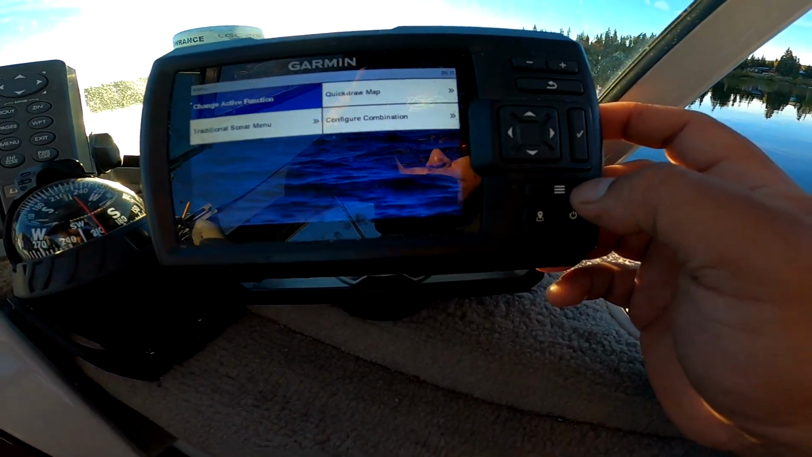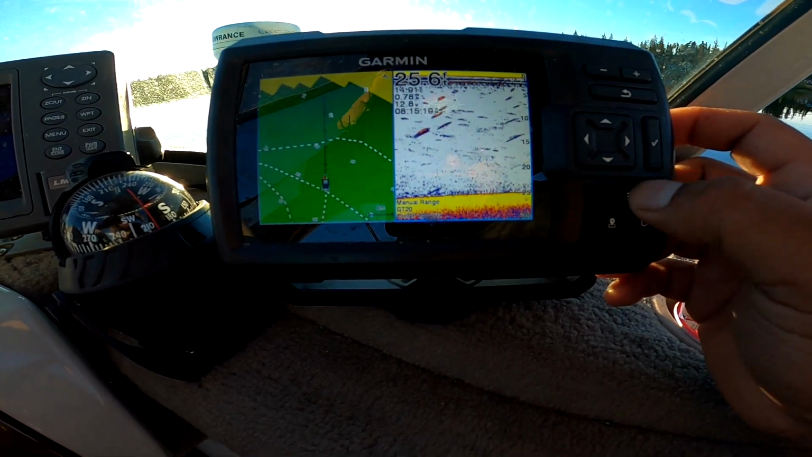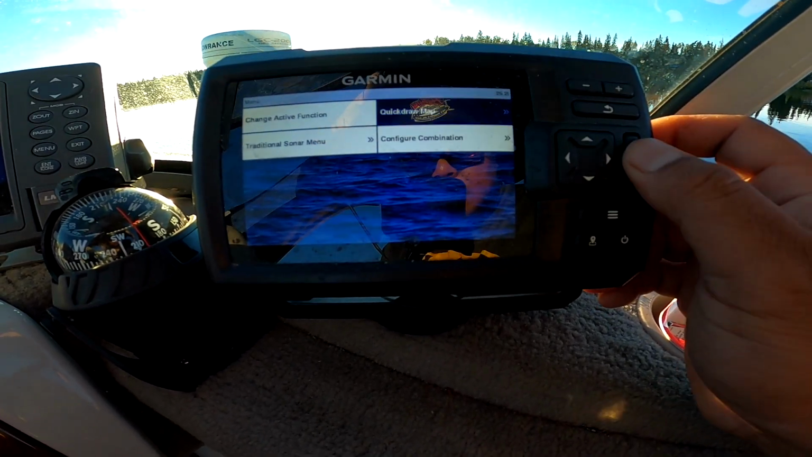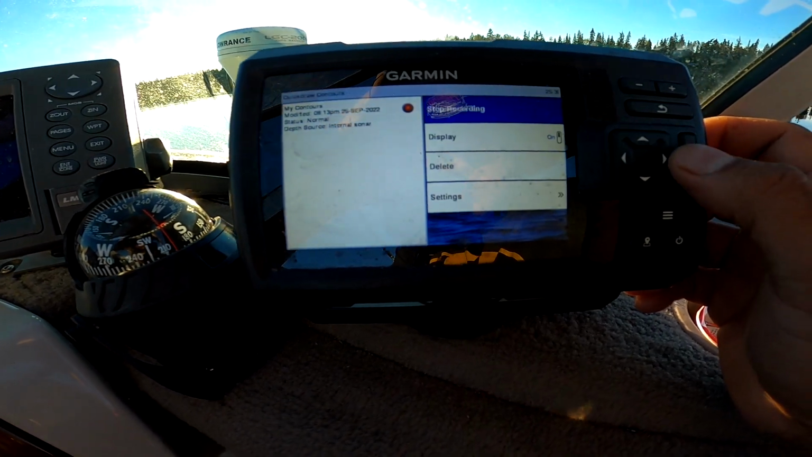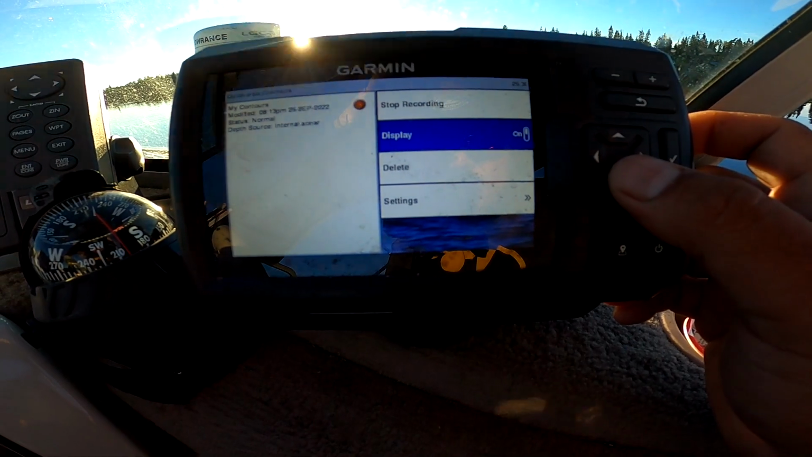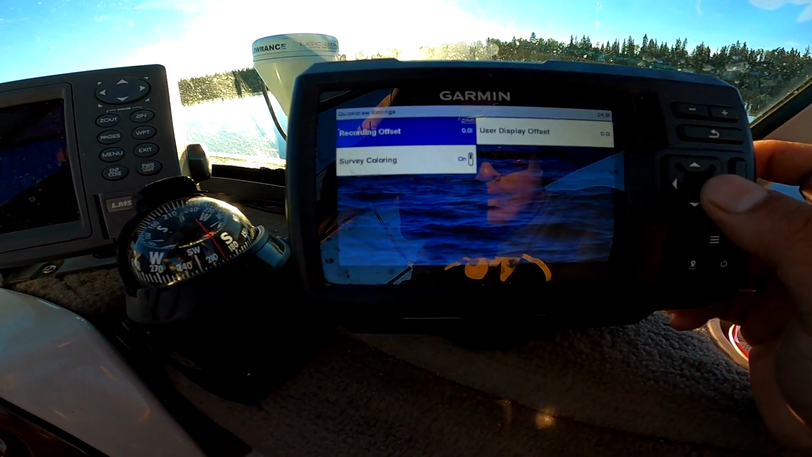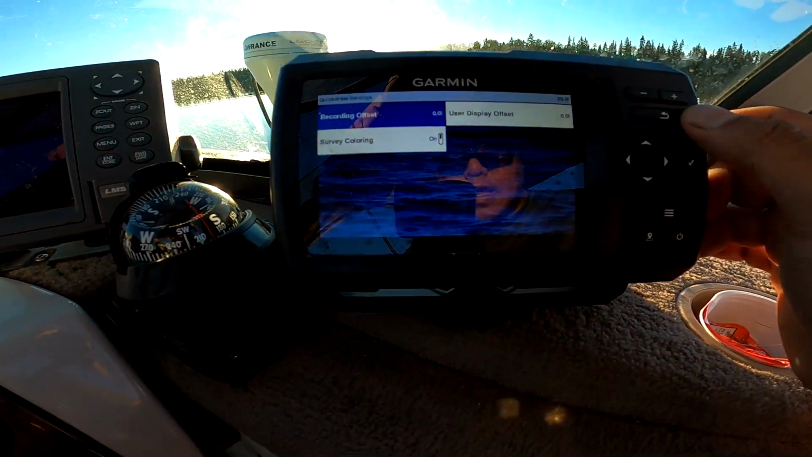So press that 3 buttons right there. Go to the change active function. Quickdraw map, Quickdraw contours, and press start recording. So there's these other options right here. We can put it on display. You could delete it and start anew, and you can go to settings, and you can do some offsets and change the colors and all that.